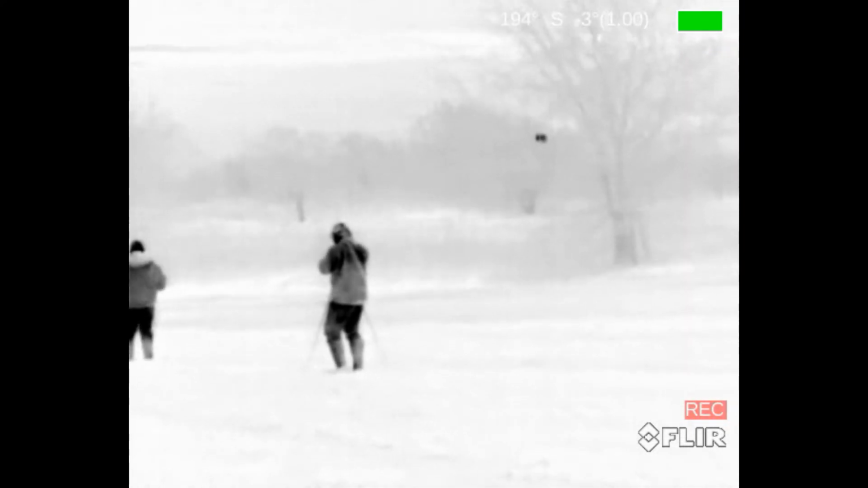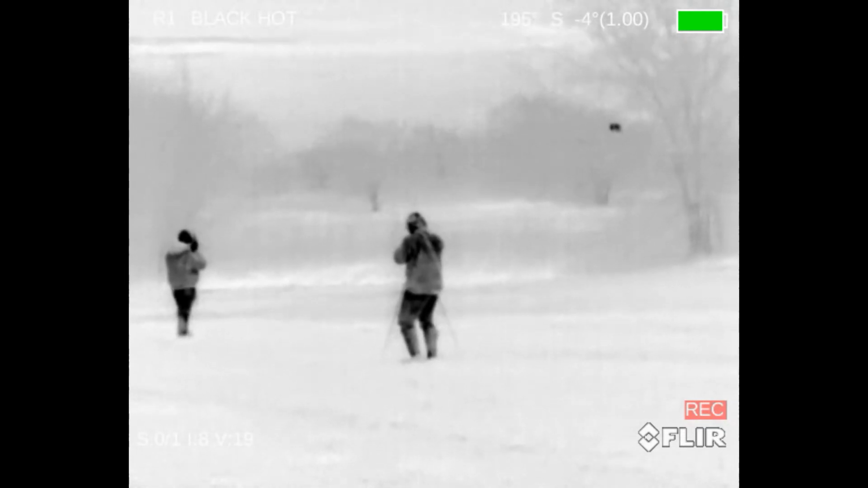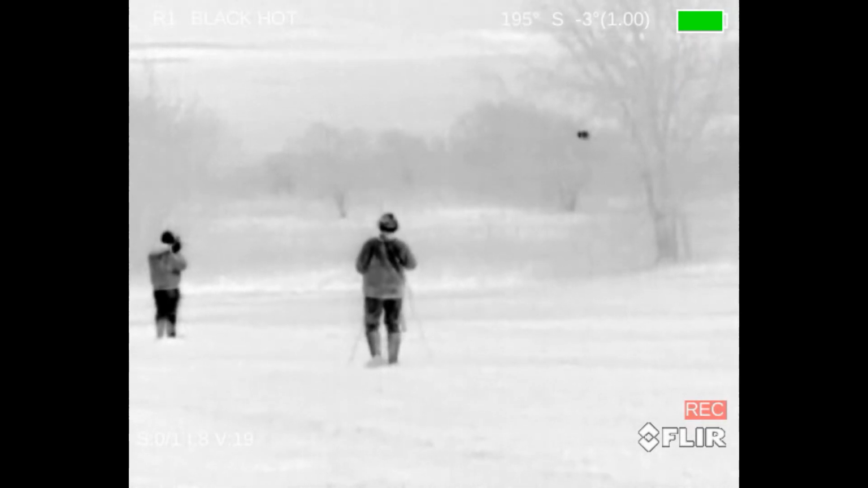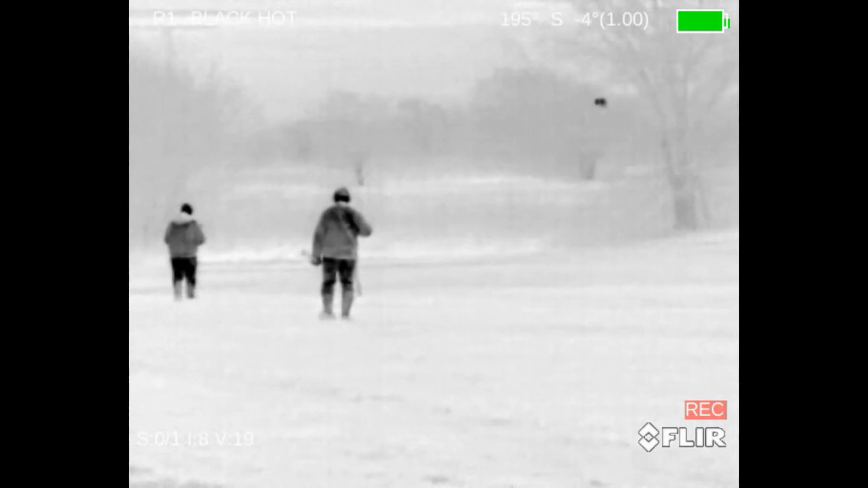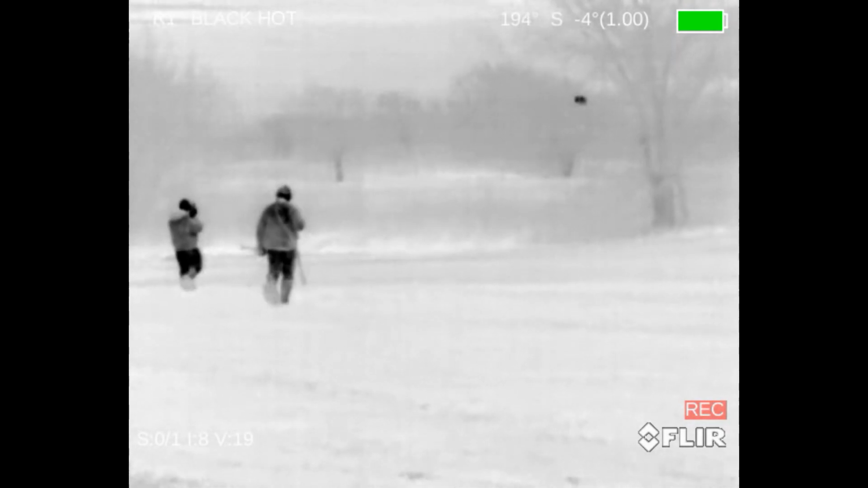Well, right off the bat, we went out and looked all over the place and hit the first properties that we normally do, and just didn't see any pigs. So we went to another property, didn't see any pigs there. Man, it was rough right off the bat. But we got to one property and saw something from a long distance away, pretty good size, we thought. We were just kind of curious.